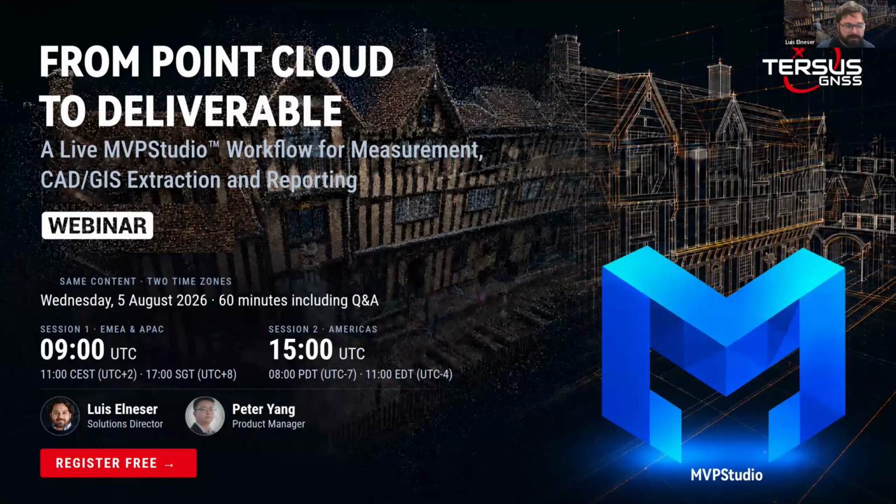We're specializing in GNSS, as our name says, but our new product line, the MVPS2, S1, and MVPStudio, is now completing our reality capture products. MVPStudio is a new software that we have just launched, and we would like to display it and share it with different regions, different industries, and get their thoughts. Because we're very excited about some of the features that we've built, and we'd like to see what you all think.